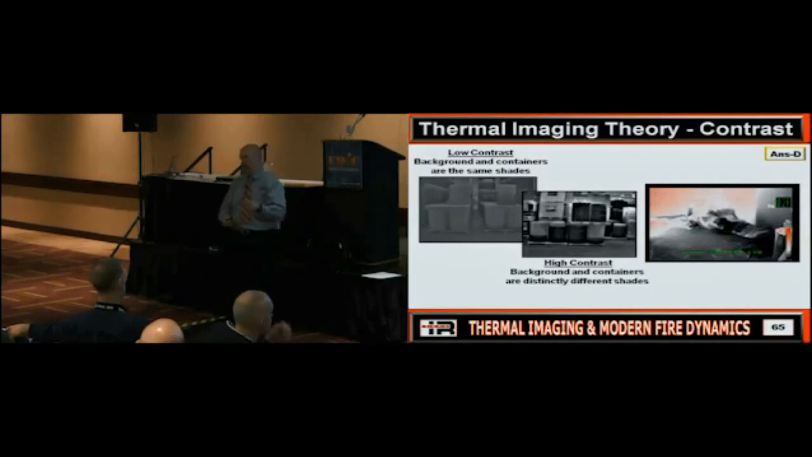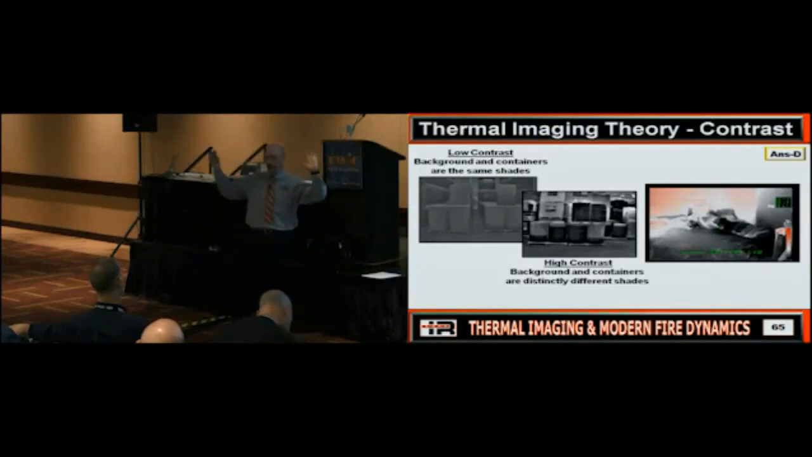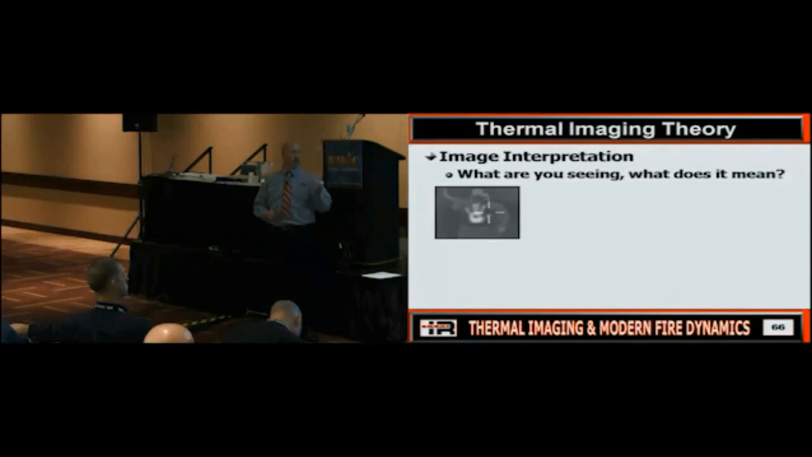We also try to tell our guys before you dump water in a room, if you can, what? Quick peek it with the camera and then dump water in there. Because once water goes in there, what happens to contrast? It's gone because it can wash it all out. So does everybody see a difference? Okay? All right. What are you seeing? What does it mean?